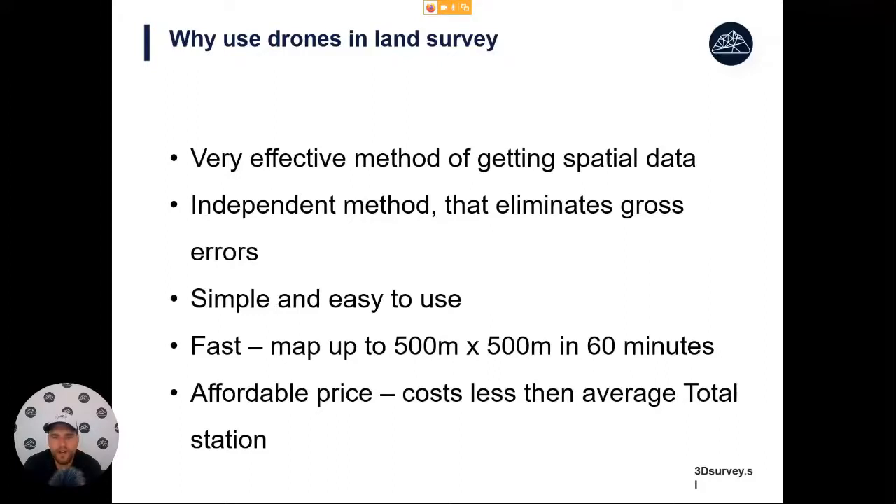I started working in land survey as a student some 15 years ago. Very often when doing mapping, we would make some errors. You mislabel some points when you map them with a total station, or you incorrectly connect some points, or you open some excavation site, and you can very quickly make a gross error.